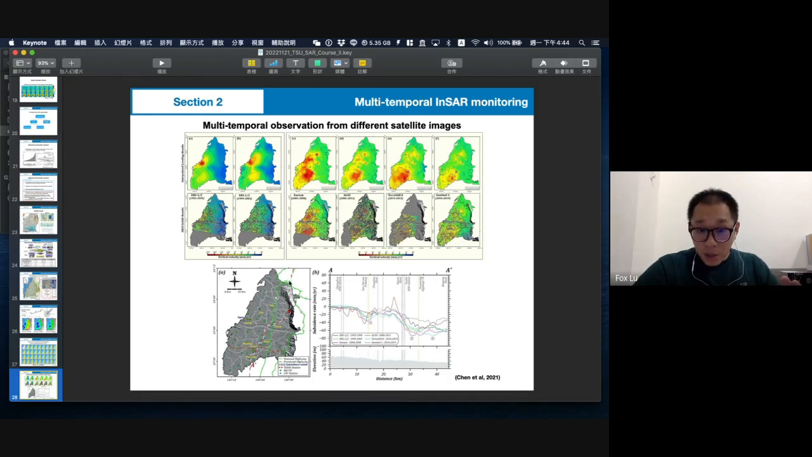Here is the white line. This line is our high-speed railway. If we extract this value following the high-speed railway from the different types of satellite image results, you can see the subsidence area is quite similar, just like two bowls in the north and the south plain. But the last one, about the Sentinel-1, is these figures.